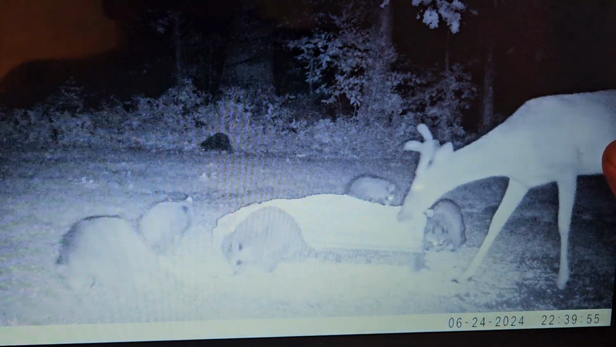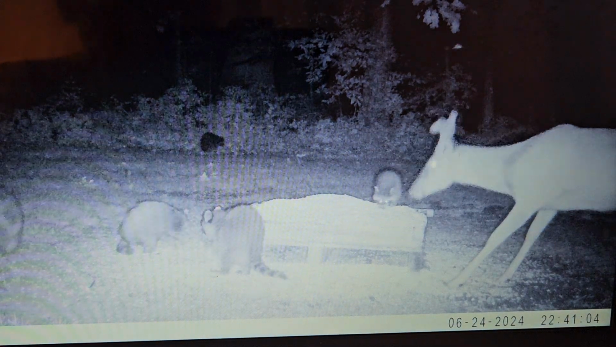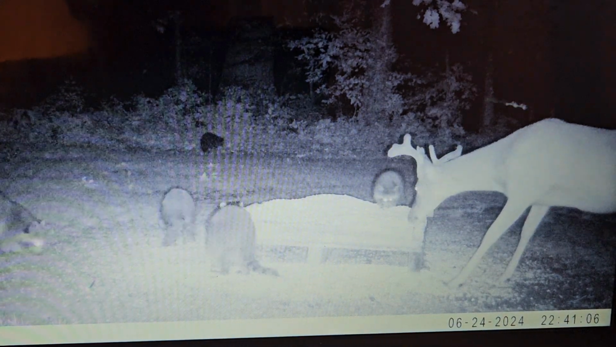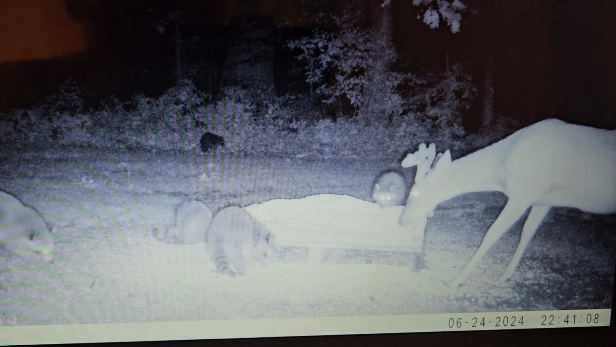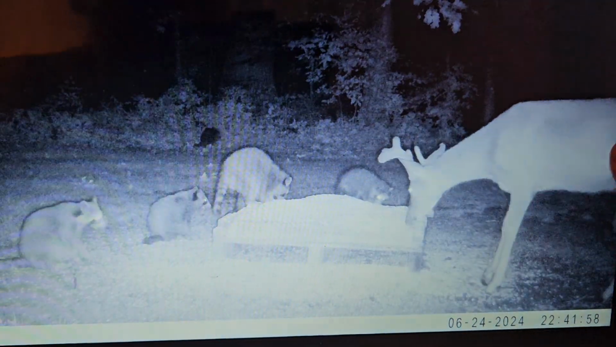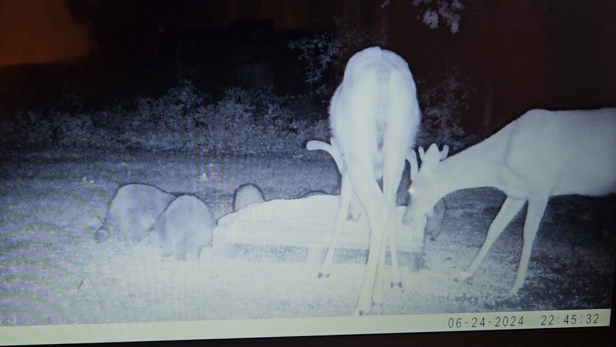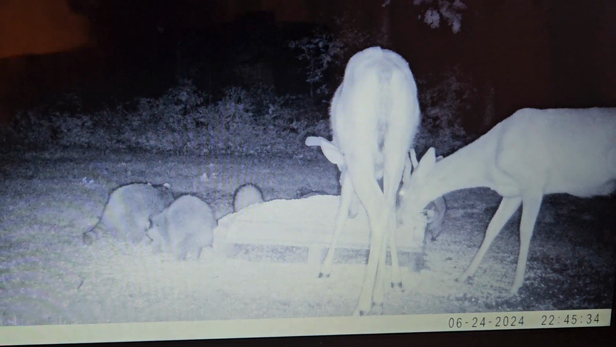These bucks don't look very good. This one could be a really nice buck next year. I like that he's wide. Looks like he'll be an 8-point. I just don't think he'll have any tine length. We'll see. He's wider than his ears. I think he's only 2.